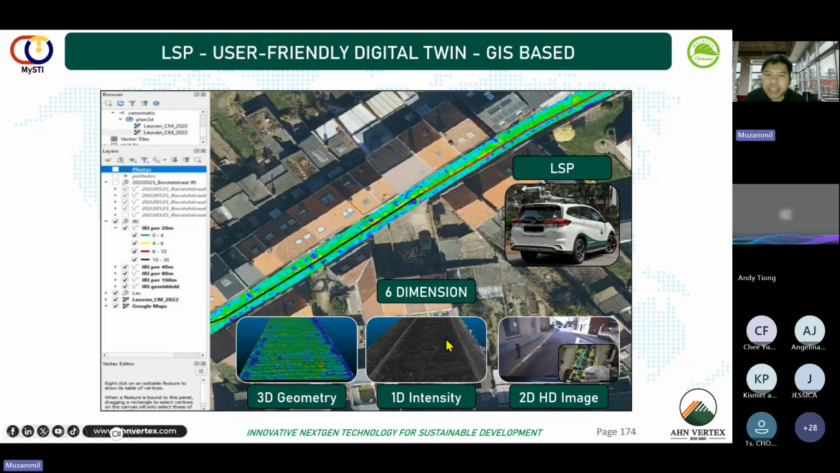The middle one is the intensity. When the laser hits different materials, it will be reflected differently based on the material it falls onto. For example, a road marking will be much brighter than the asphalt. This feature is very useful. For example, if you want to measure the road marking, you can also determine the relative condition of the road marking, in terms of whether it is still in good condition or not.